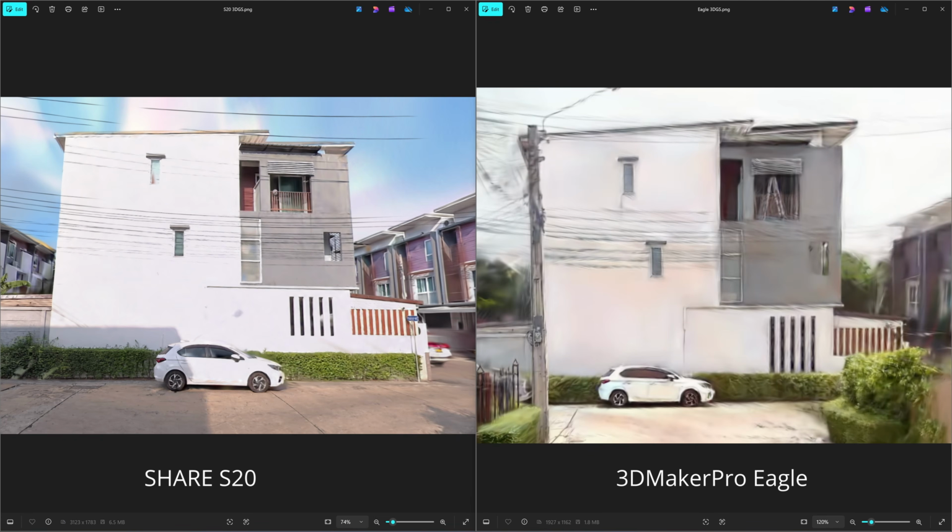And here is the comparison with the 3D Maker Pro Eagle. Its image resolution is noticeably lower than the competitors. After the recent software update, I can no longer process 3D.js using the RTX 4090 GPU.